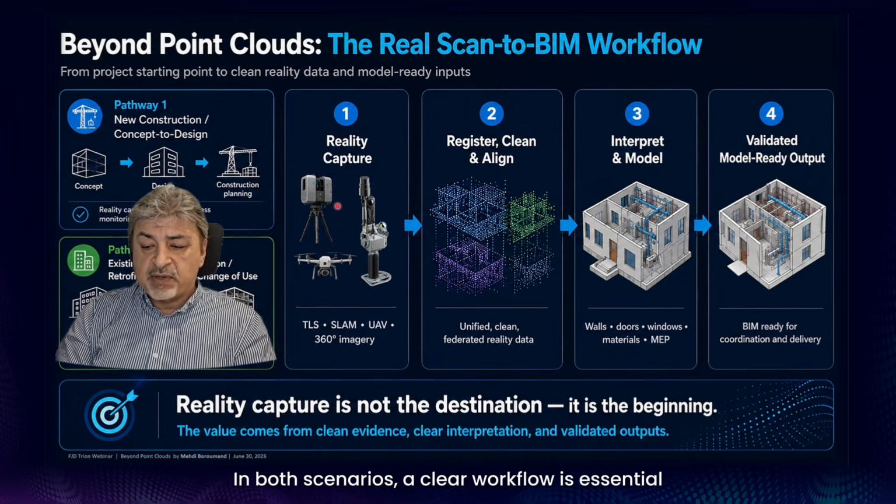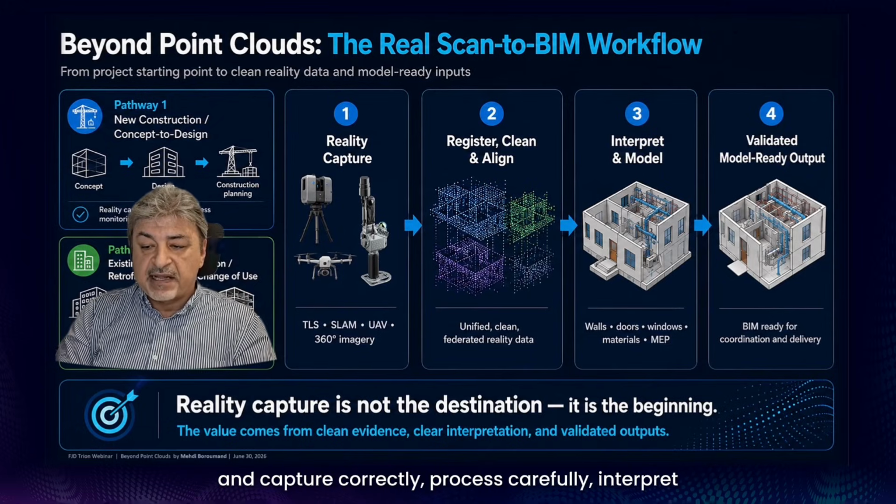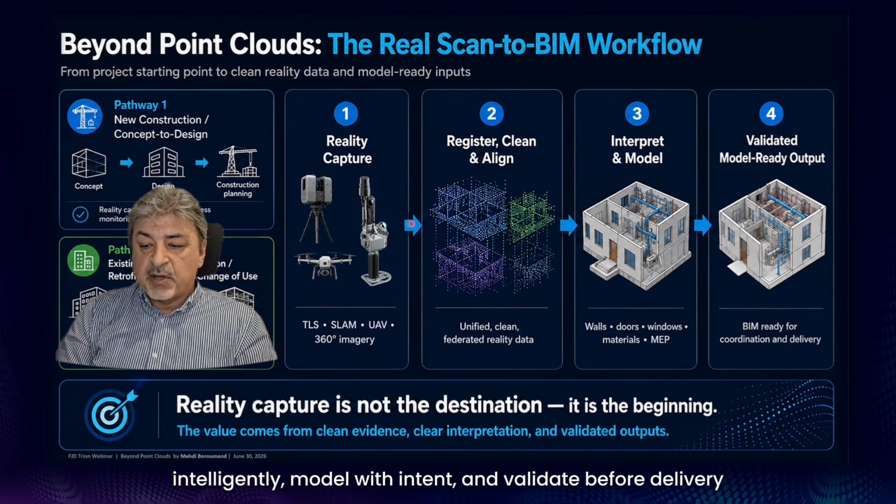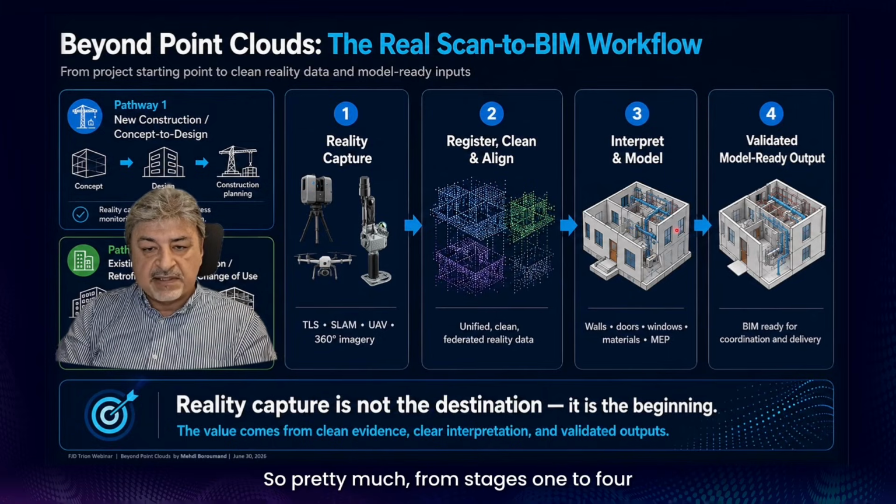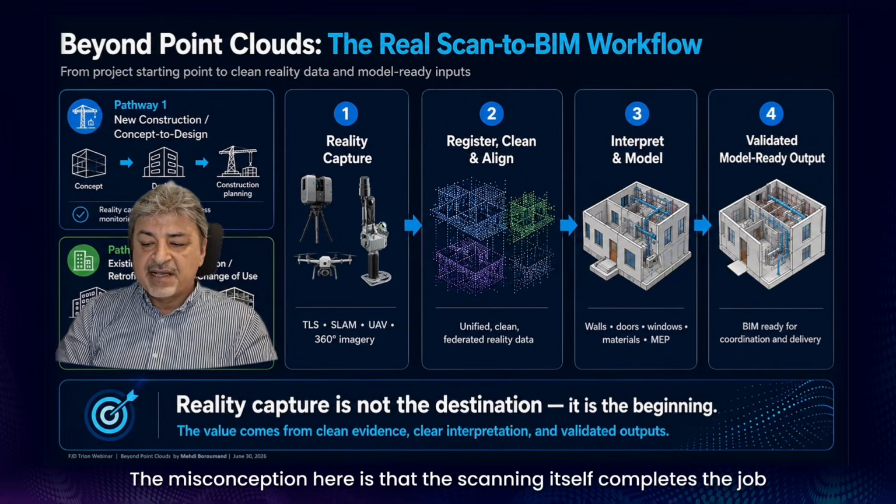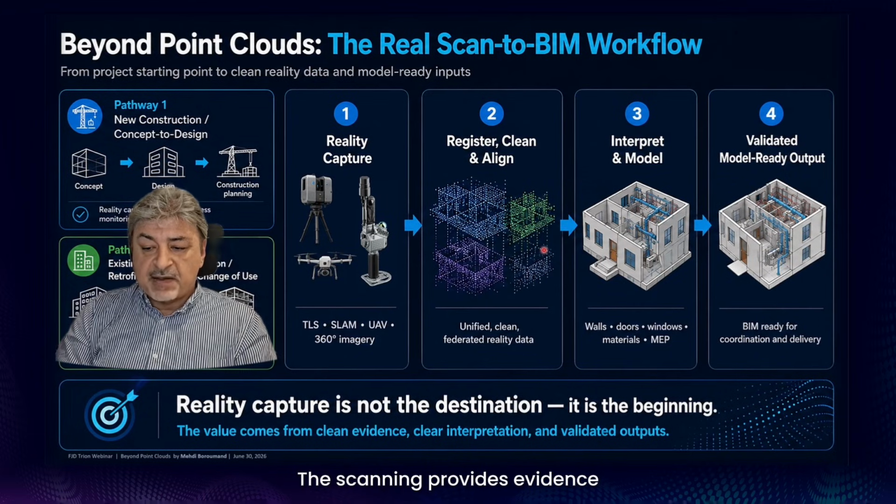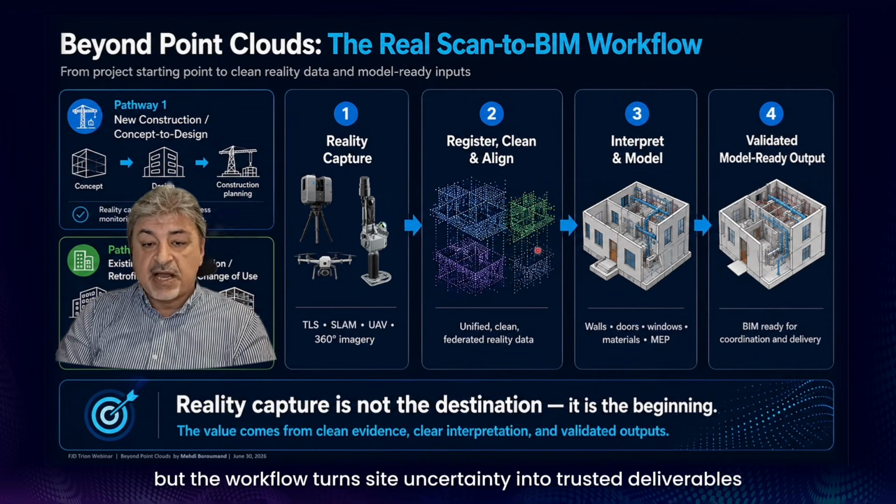In both scenarios, a clear workflow is essential. We need a professional playbook to define the purpose and capture correctly, process carefully, interpret intelligently, model with intent, and validate before delivery. So from stage 1 to 4 is the same no matter which pathway we start. The misconception here is that the scanning itself completes the job. It doesn't. The scanning provides the evidence, but the workflow turns site uncertainty into trusted deliverables.